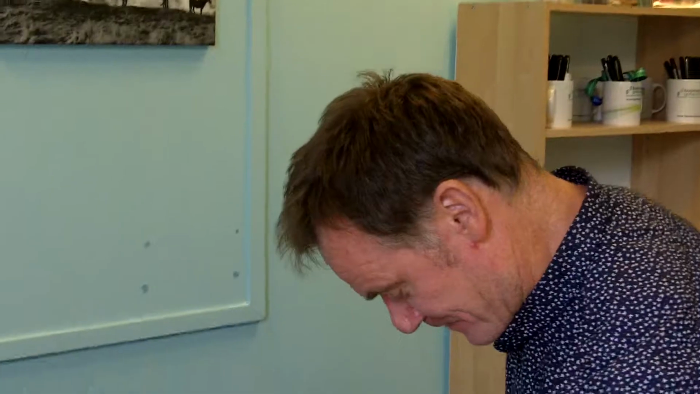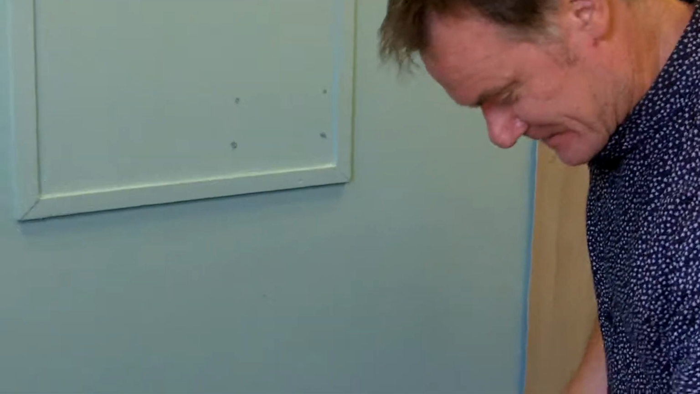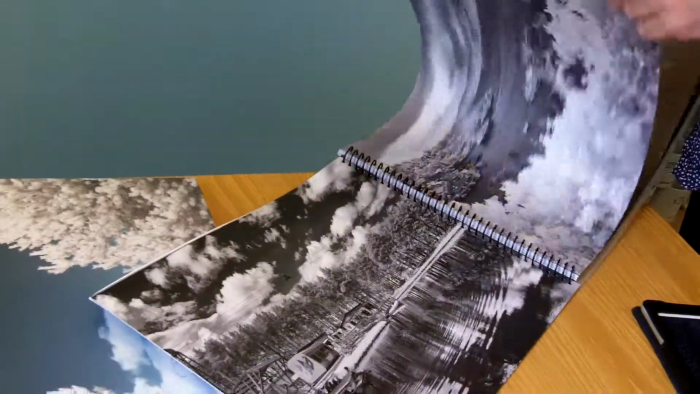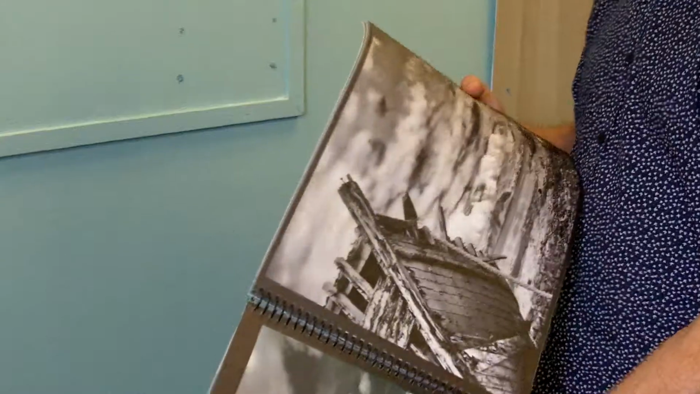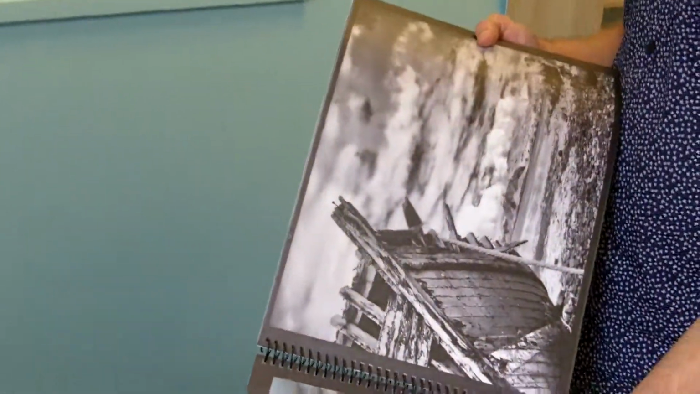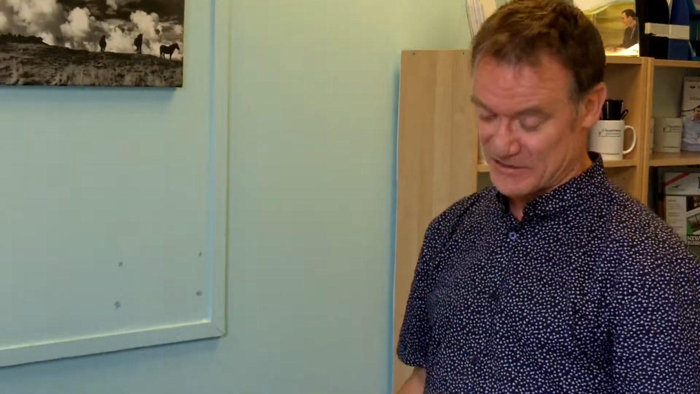And is infrared that easy? Is it a case of point and click? Once you get your camera converted, it's easy to take the photographs, but you need to recognise if the light is suitable or not. The composition is very important, the exposure is really important. You have to make sure the white balance on your camera is correct as well. That is one of the trickiest bits possible, to get the white balance right, otherwise the photographs will all look quite dull and grey.